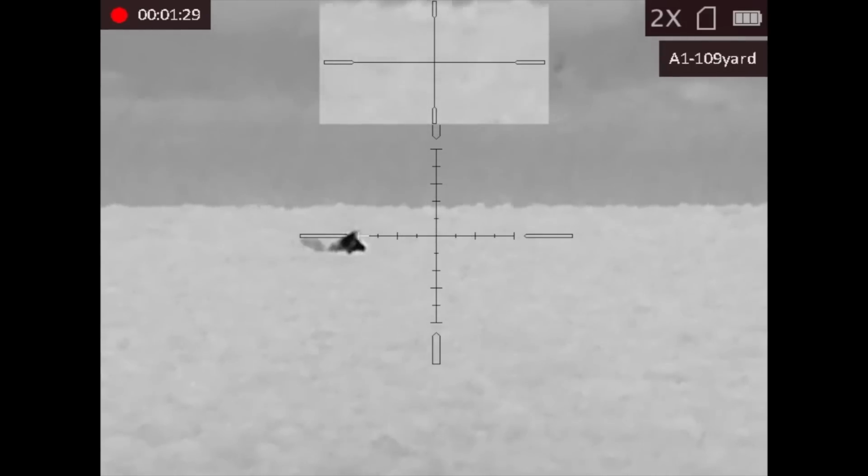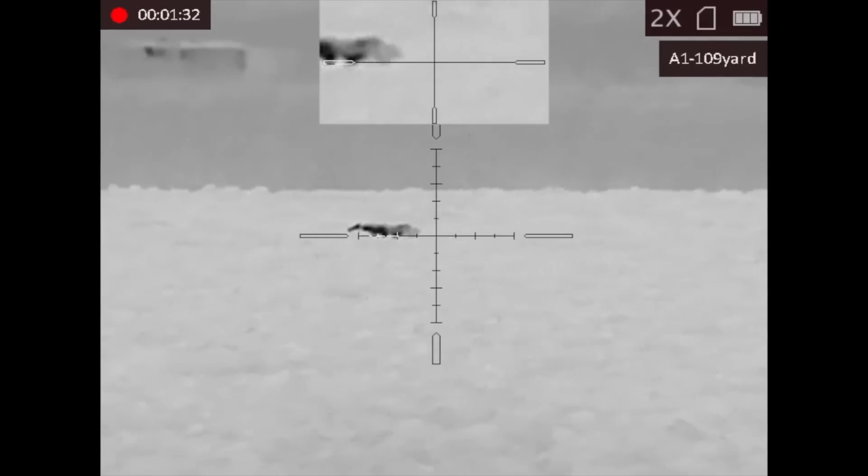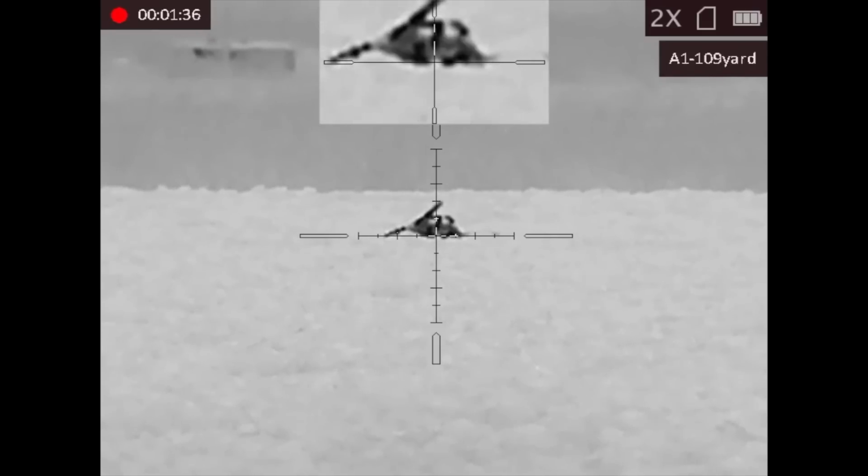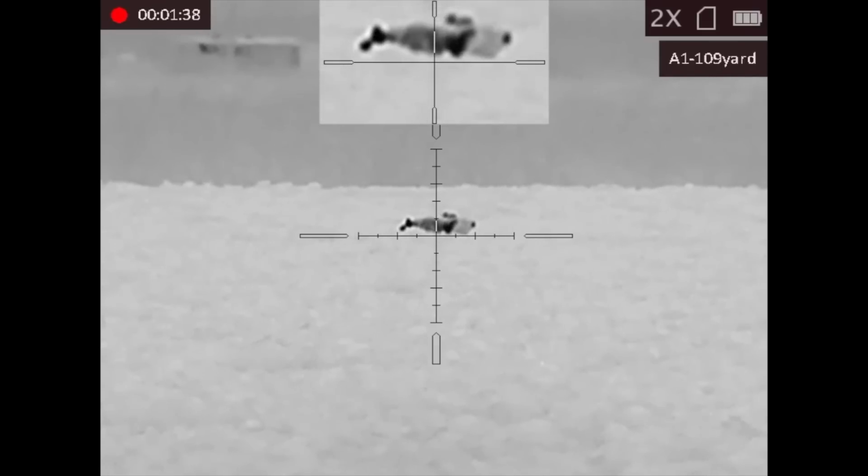Nice and steady though I was with the Recon sticks there from Scott Country. That one had a fairly dramatic explosion from the shoulder. Let's go and see what we've got. Not the easiest of walking, and not the easiest of locations. It's a row of houses.